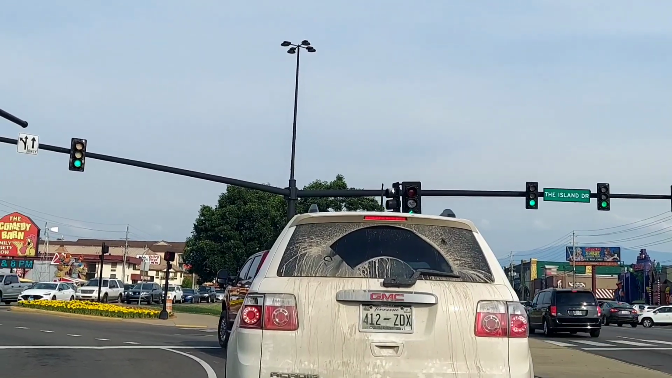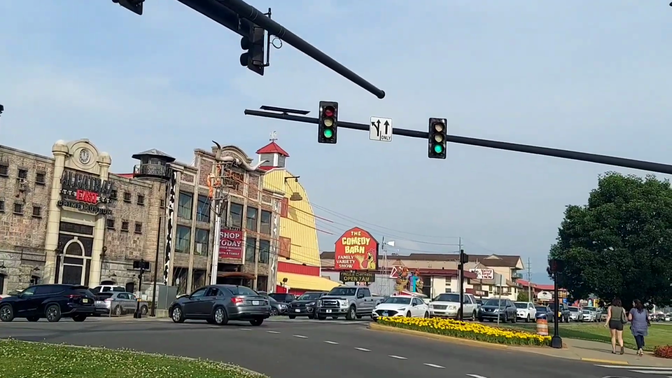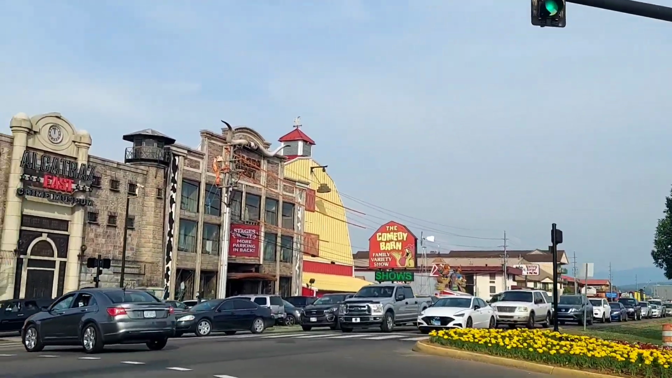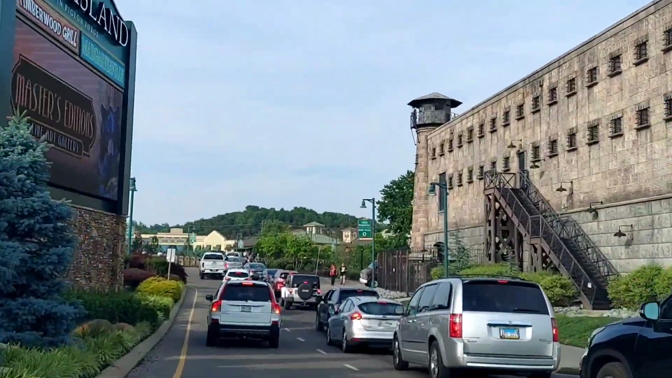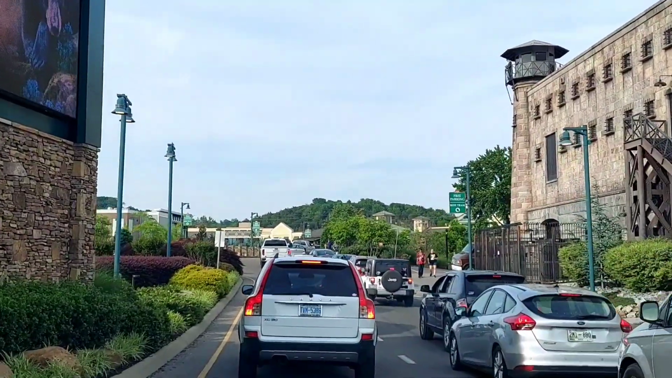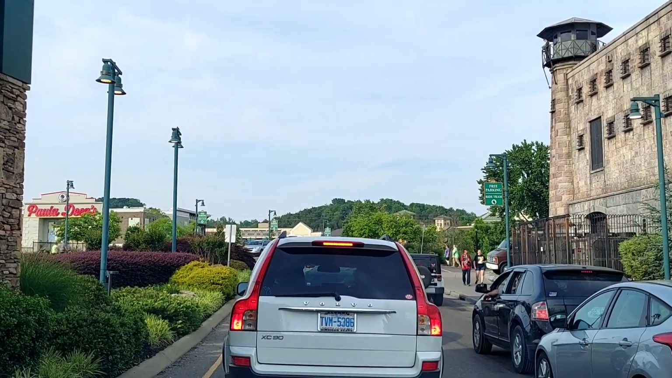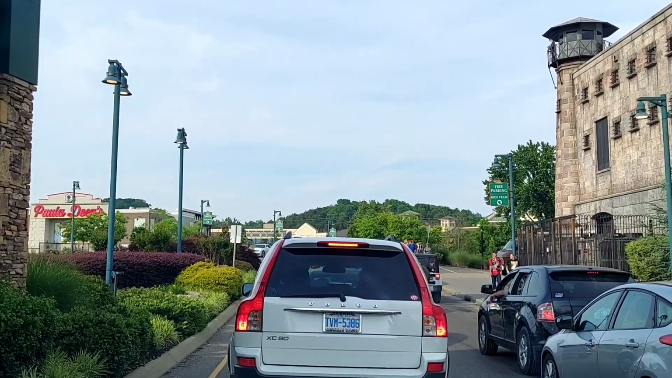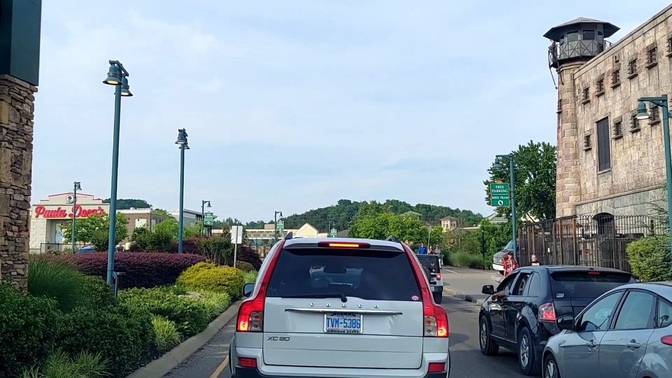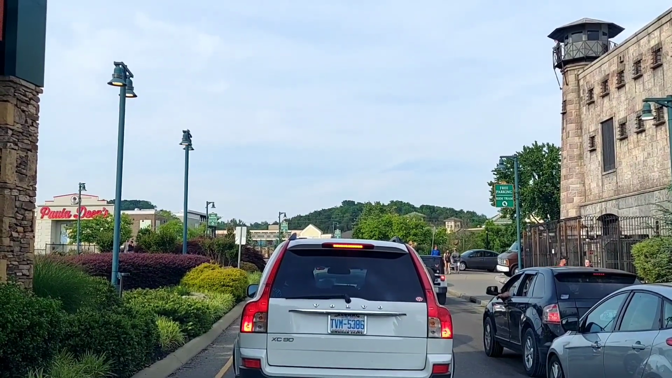What are they waiting for here? There's a left-hand lane. I'll just go here. So you can see how crowded the island is. Very, very crowded. People taking their time, as always, and which they should, because obviously that means there's a lot of people at the island and a lot of people in Pigeon Forge.